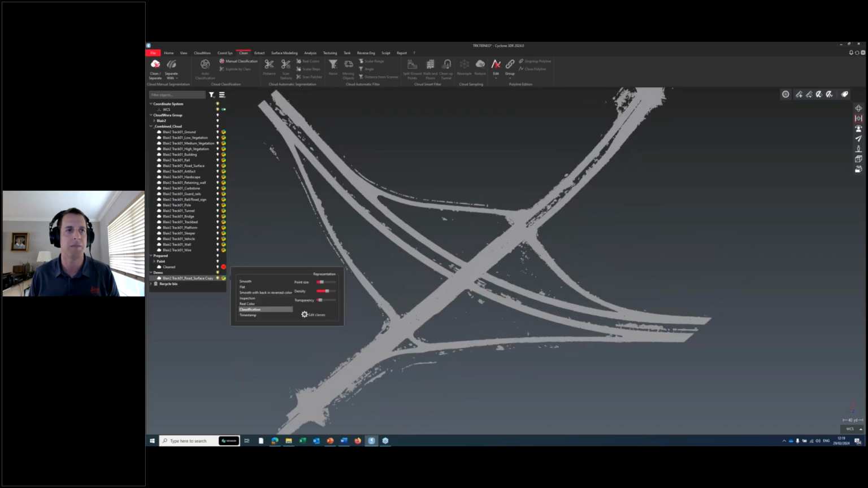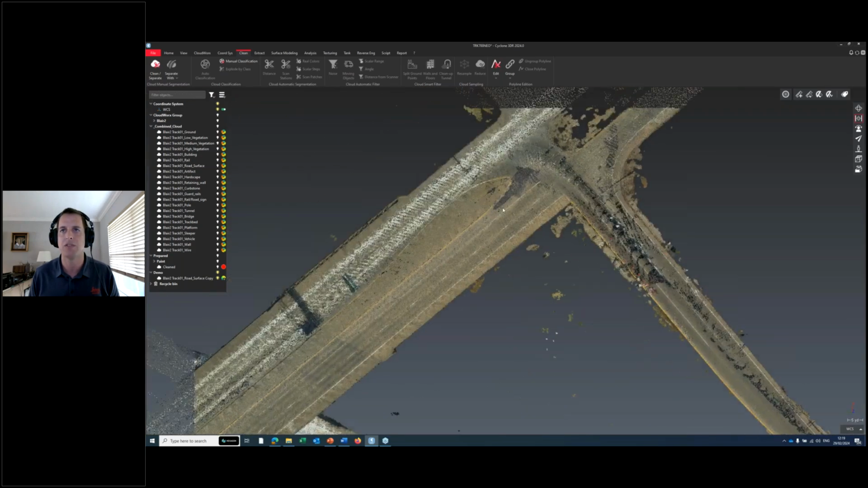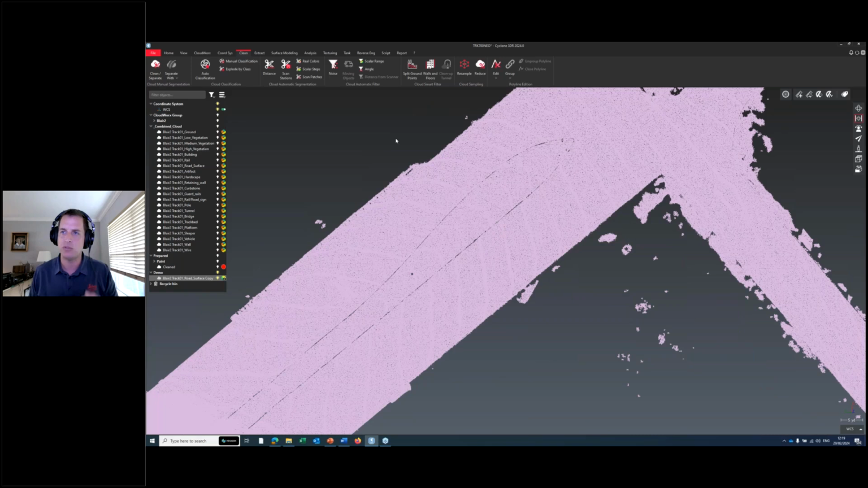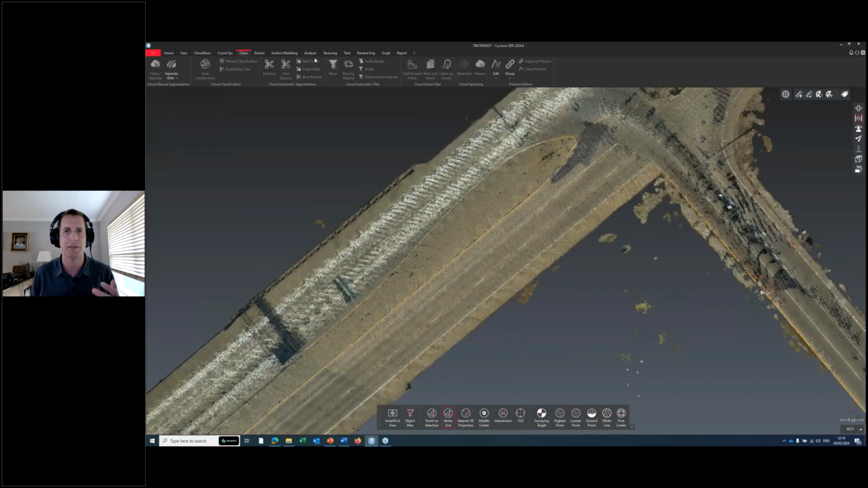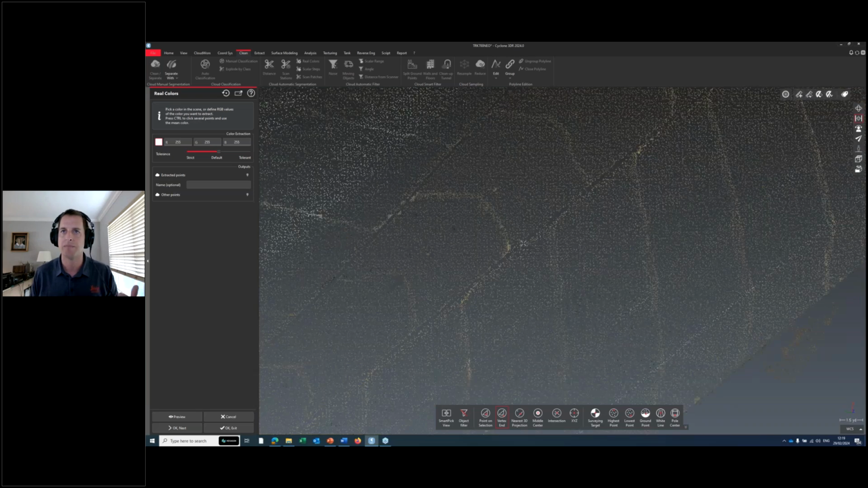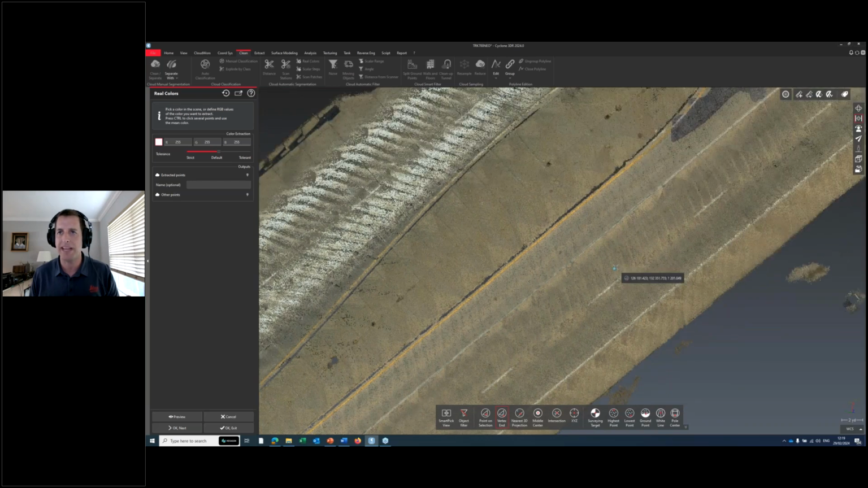Now we can look at how to pull out the paint stripes. One option in here, now that I'm just looking at the road surface, is that there's a way to segment using that additional data, not just X, Y, and Z, but intensity and real color. The real color tool is really interesting, and you can go through here and pick real colors, but it just so happens that this paint's pretty faded.